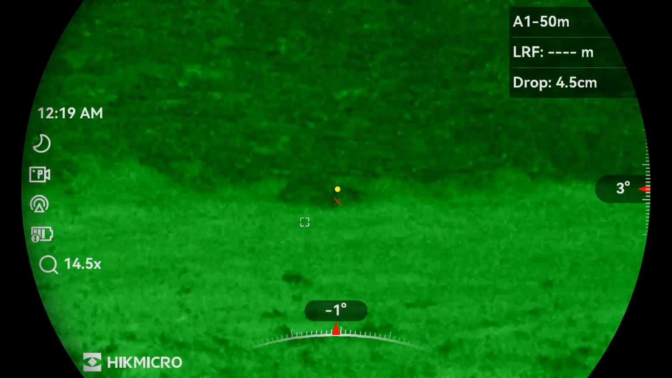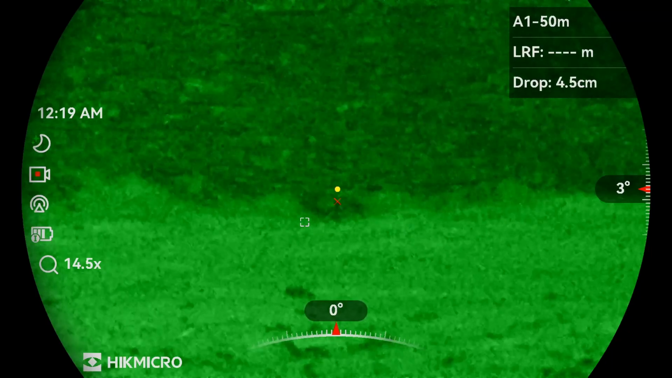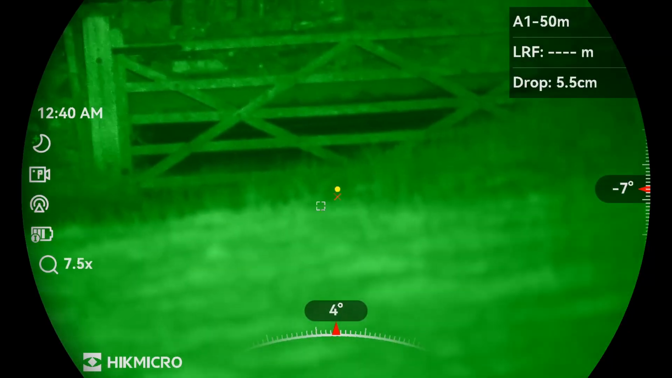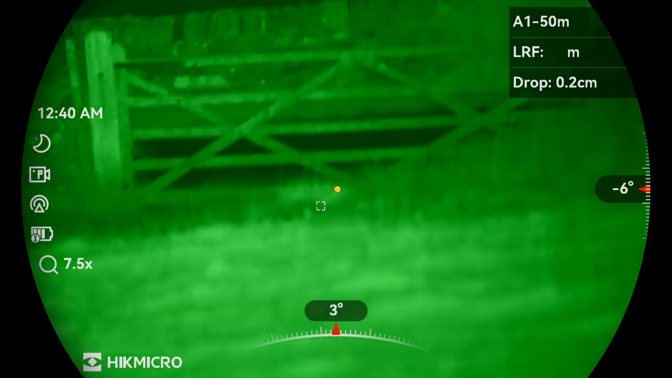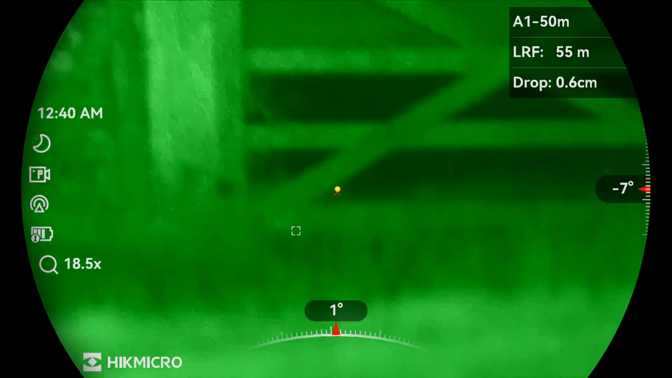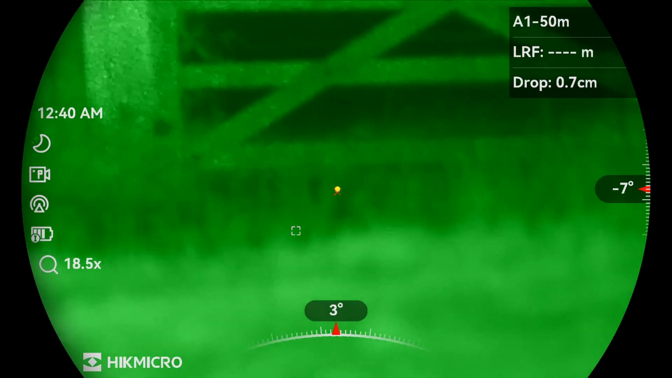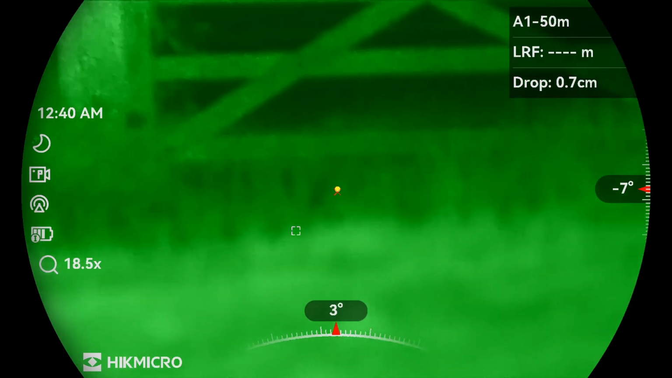Okay, I've changed batteries and I'm using one of the 18650s I got with my Wicked Light. I saw this stoat carrying a rabbit, and then it saw me, and we both ended up having a race down the field. He was trying to get away, and he managed to do so because he got to the gate before I could take a shot.